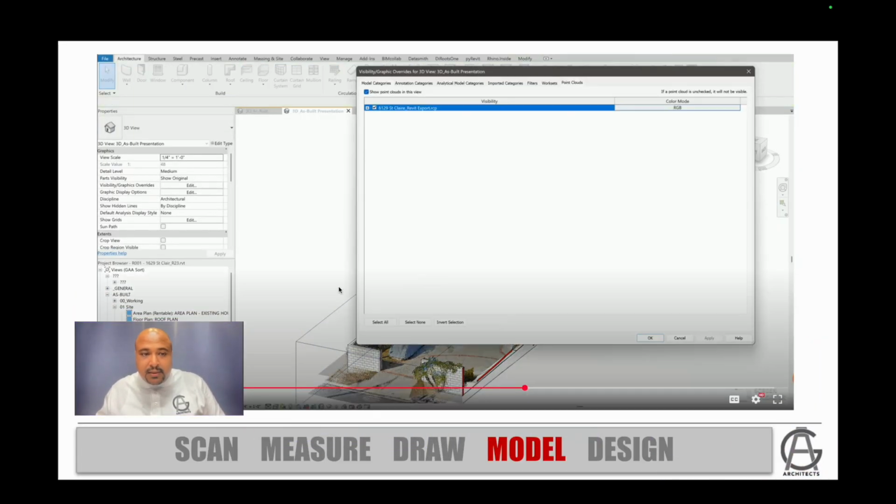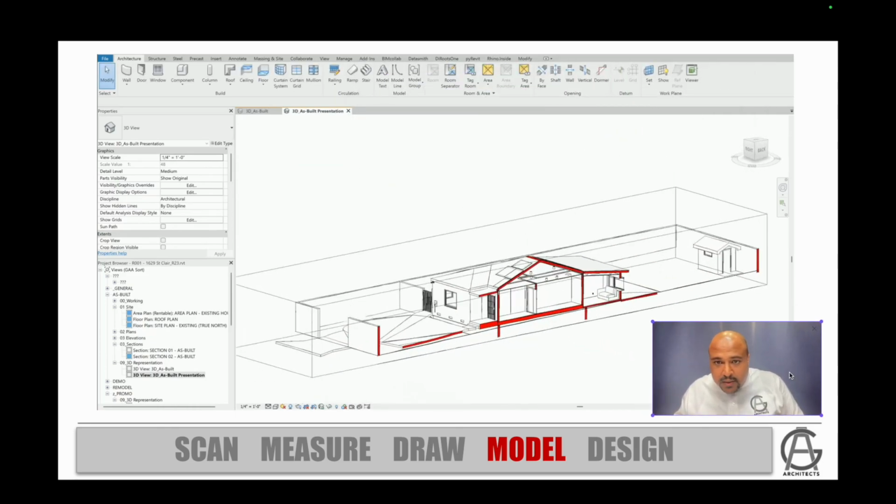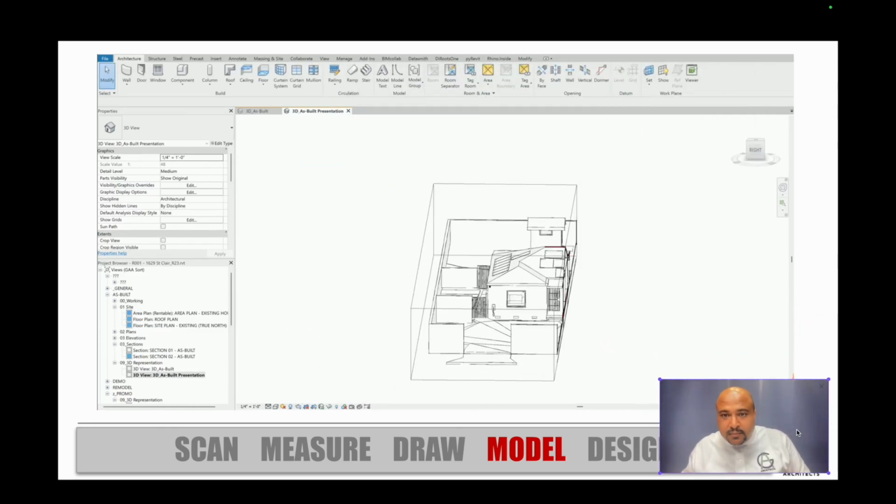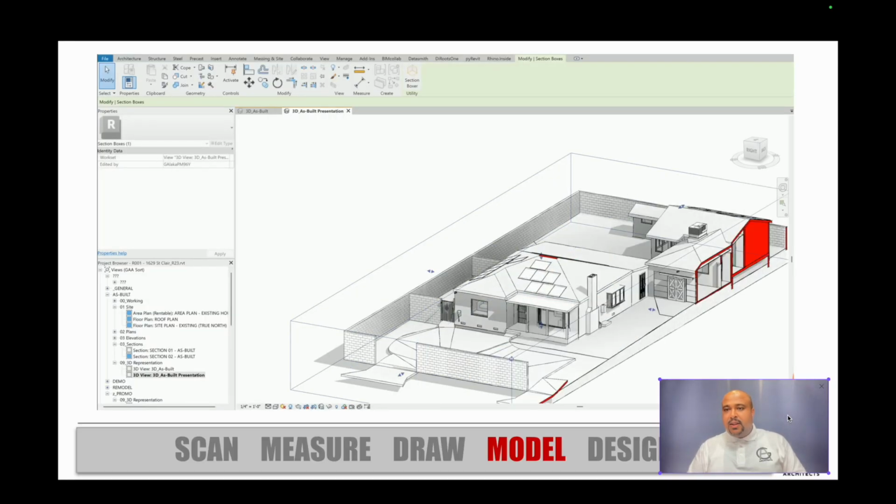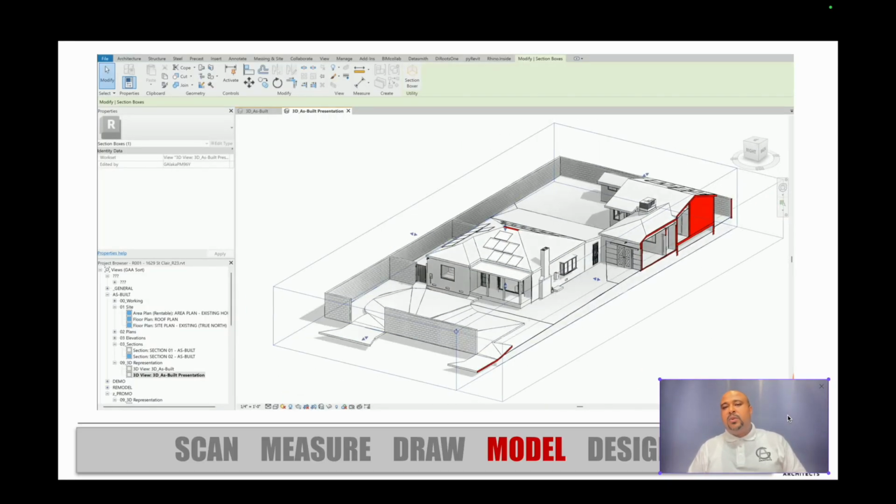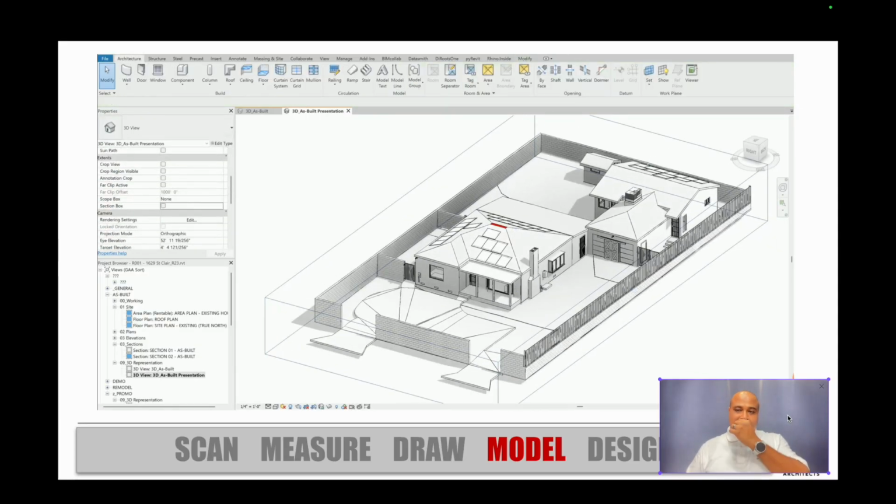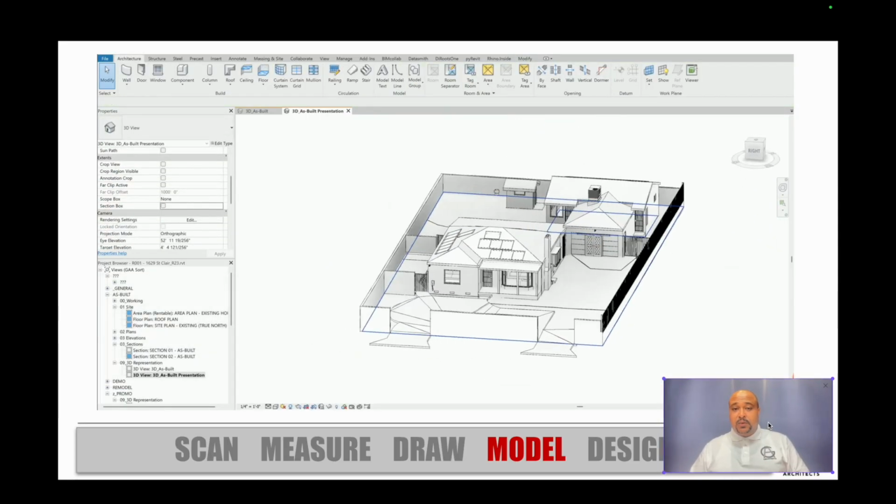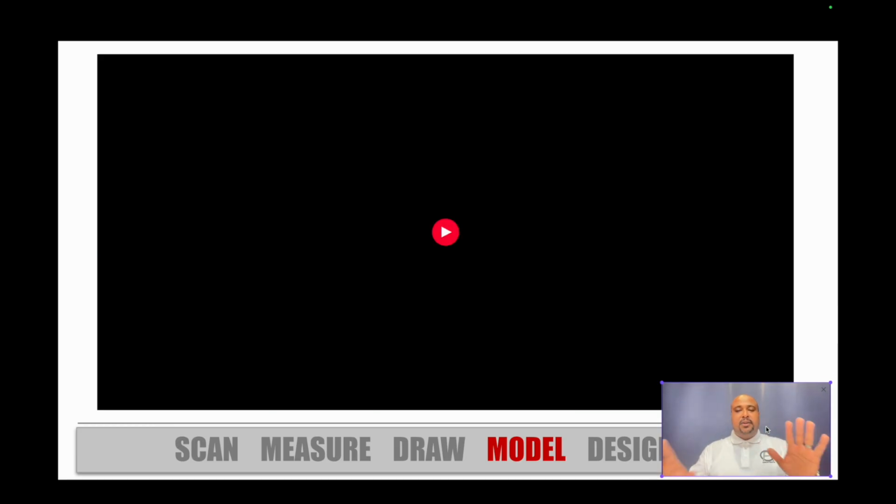This is kind of what it looks like. Revit allows you to slice the model any which way you want. Which is great, because as an architect, this is a great place to start. Once you have that model, you can do many, many things with it.